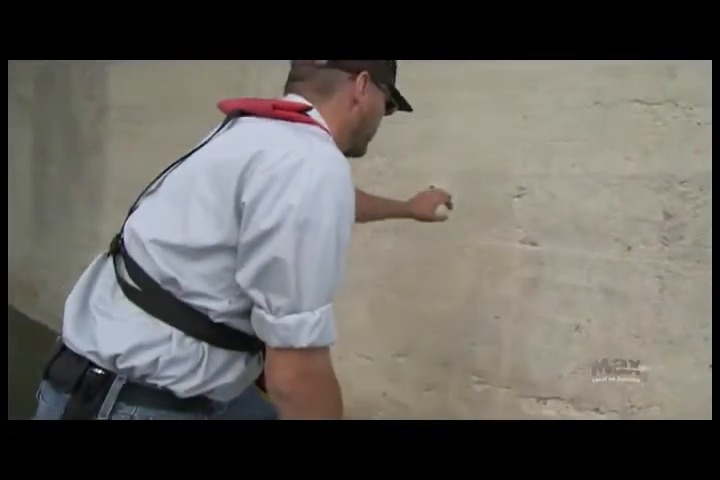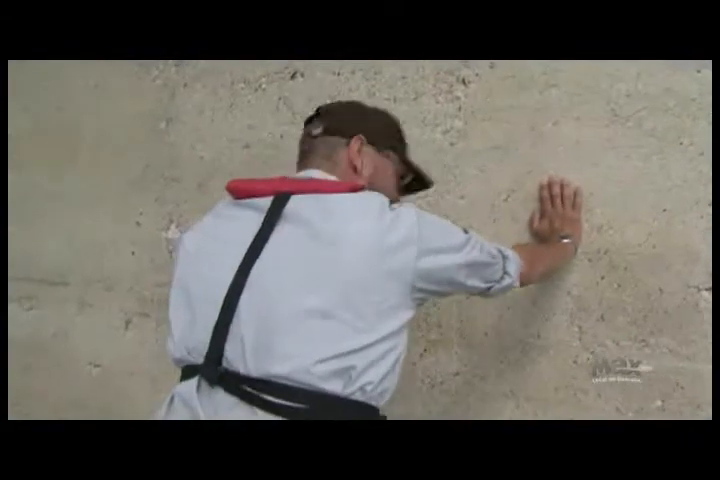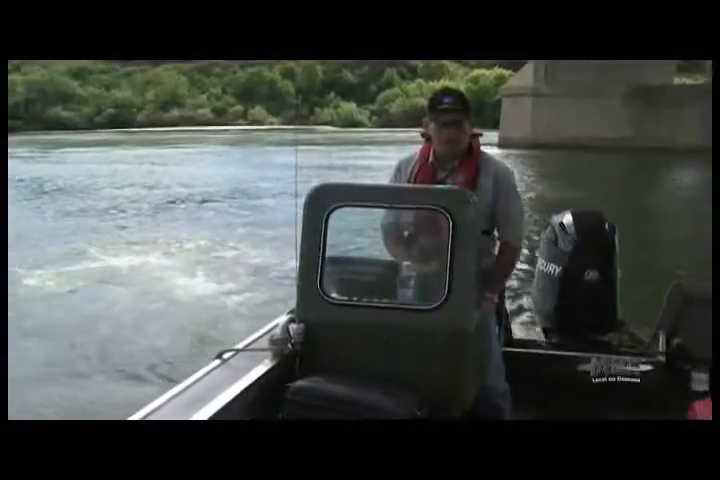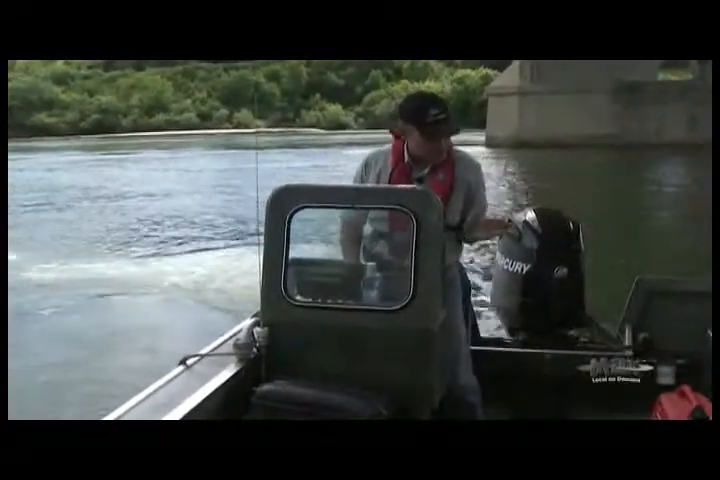So we're going to get a bump here, guys. What I'm using is the engine and the steering to hold the boat tight to the concrete so I don't have any motion. Okay, so now I'm using the power of the engine and the steering to hold the boat 90 degrees to the river's current.